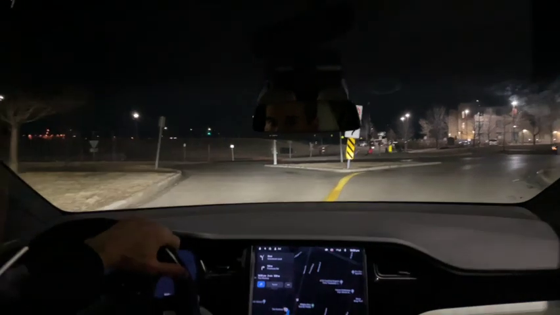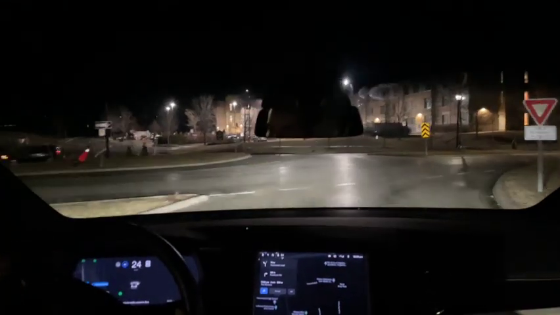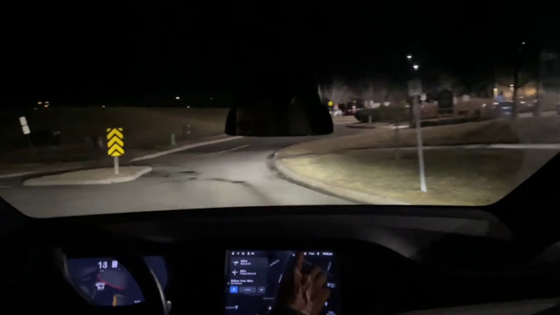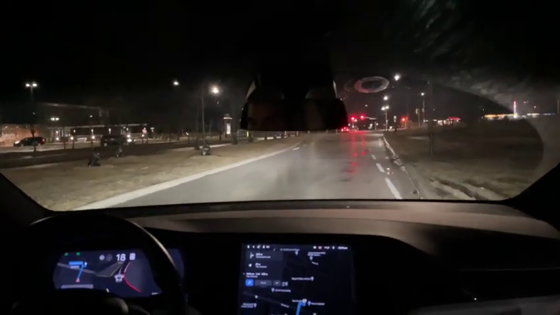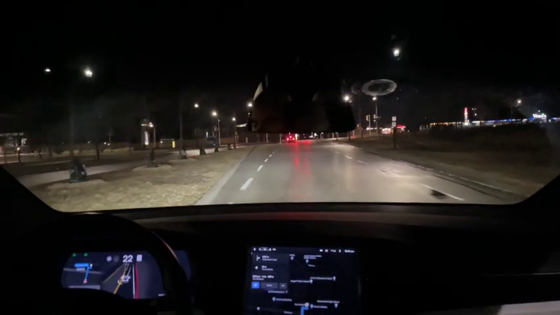Now I'm going to hit that button. No, it does not want to take this roundabout at all. Even when you force it right into the roundabout, it just doesn't want to take it. All right. In 200 meters, turn right.